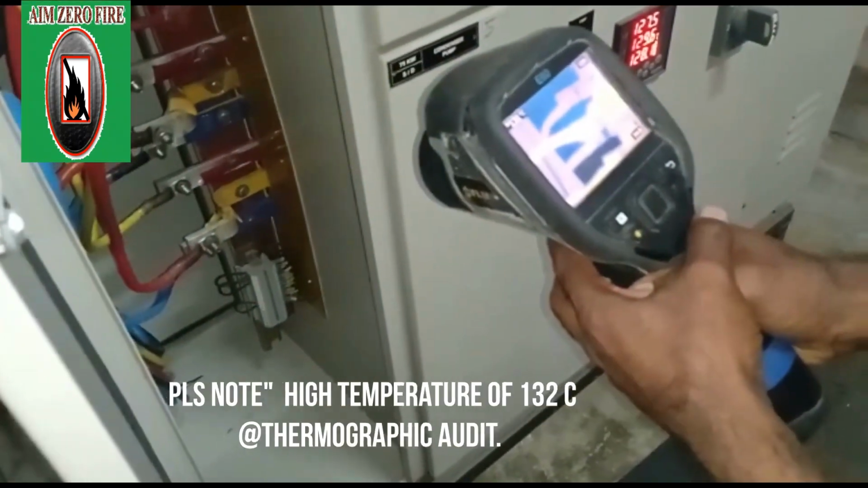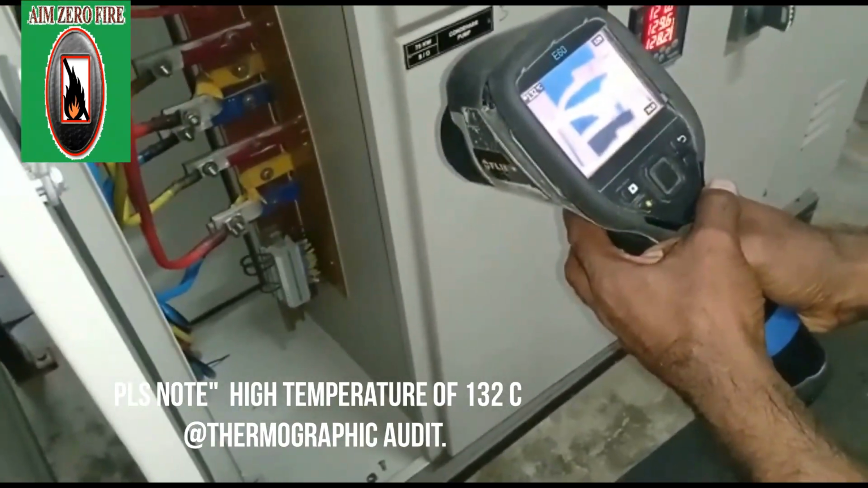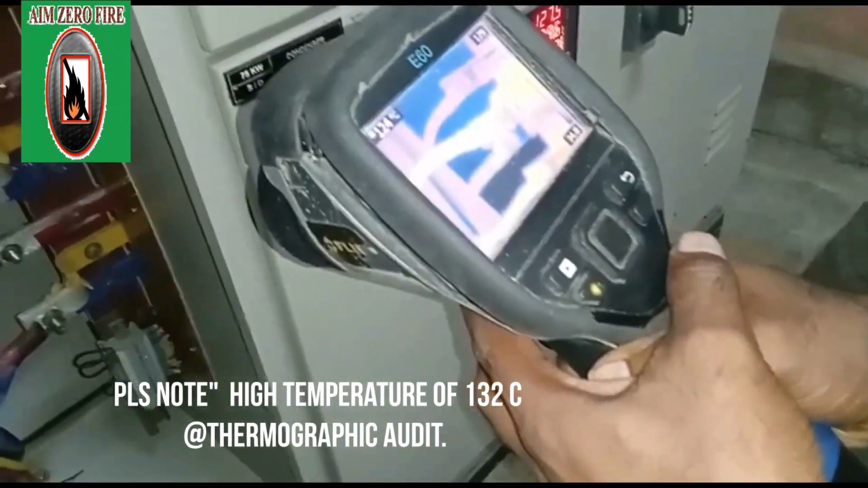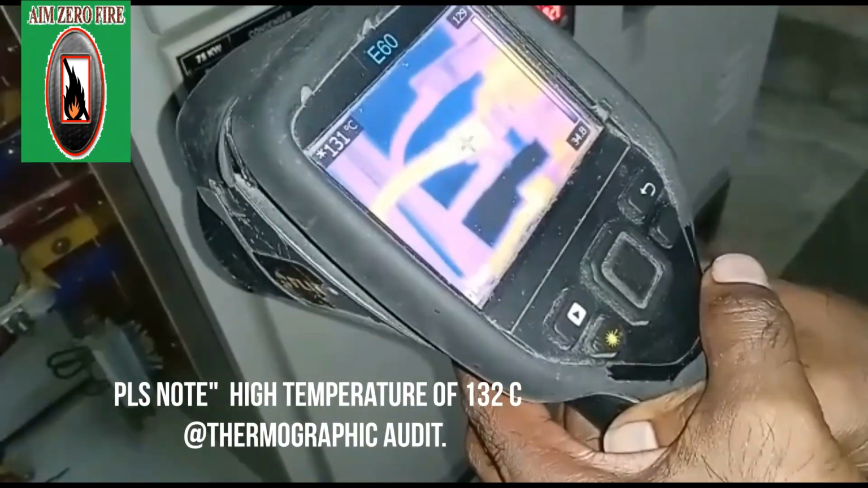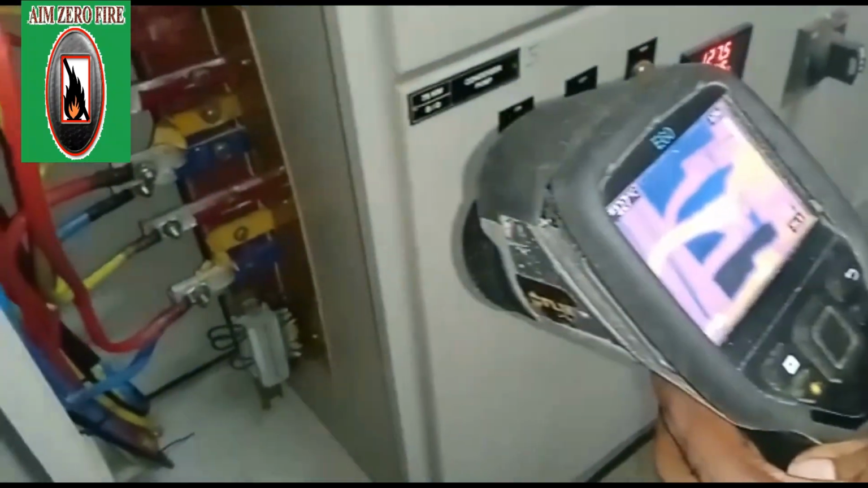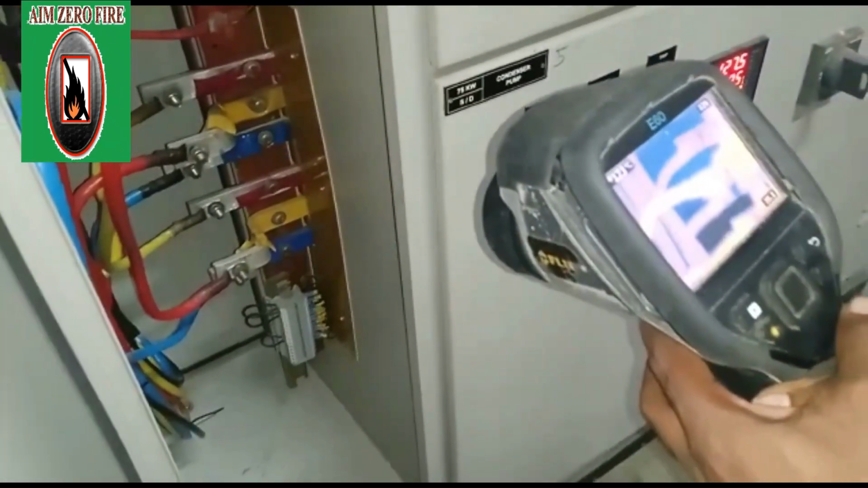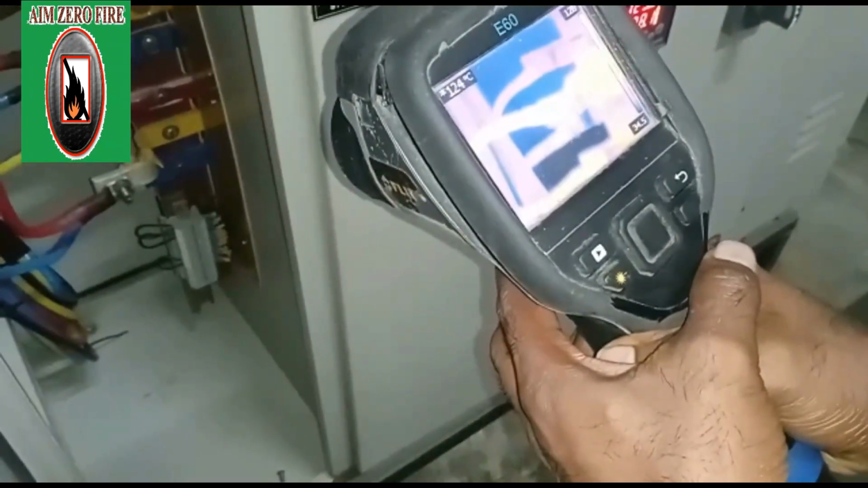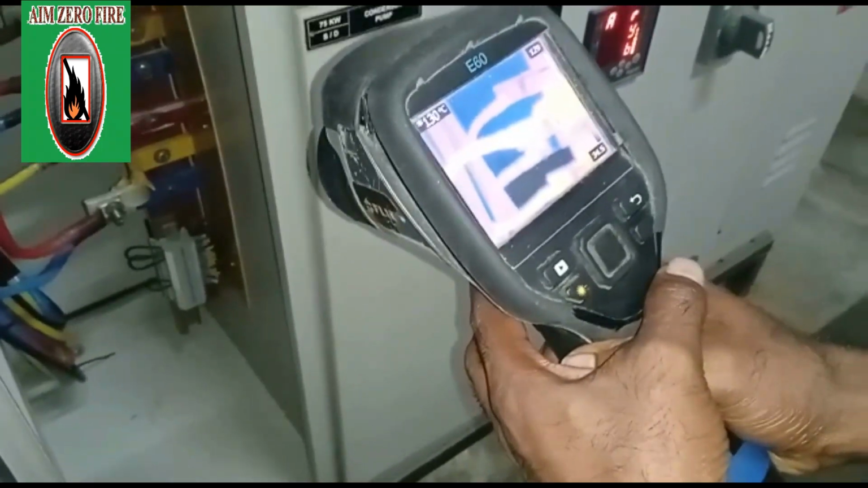The much awaited thermographic audit is broadcasted. A safety professional is performing his duty, scanning the electrical circuit from a distance, and he found a high temperature of 132 degrees, which is abnormal. This is to be acted on, discussed with the electrical department immediately, and rectified on time.